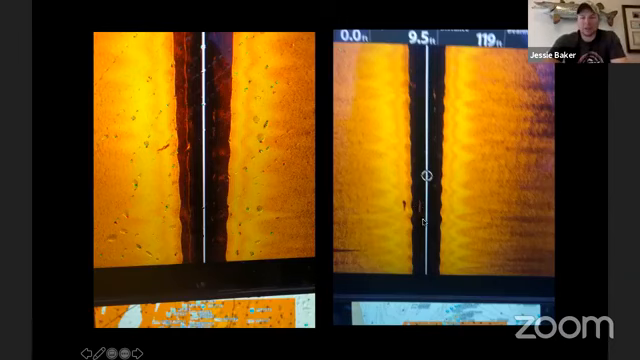But like I say, we literally just drove right over top of one. So again, throw a waypoint down. In this case, I think I was trolling, so I can swing out again and then put my planer boards over top of this fish. Okay. If you look on the left side of the screen at this other image, you can see again, same thing,